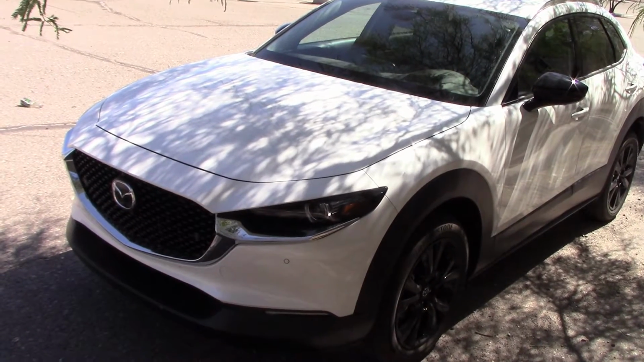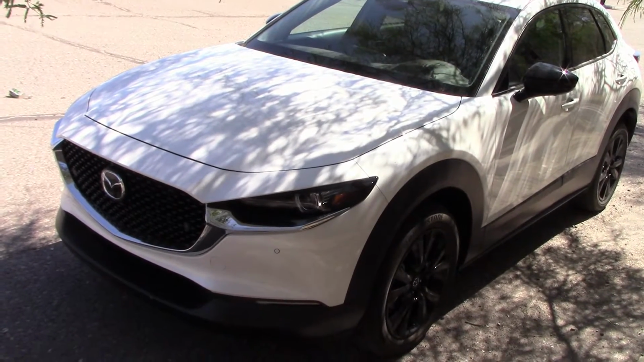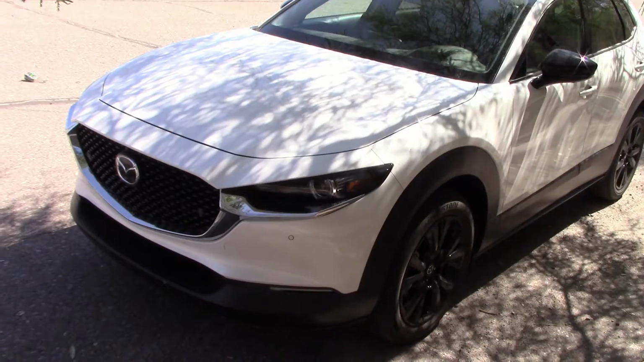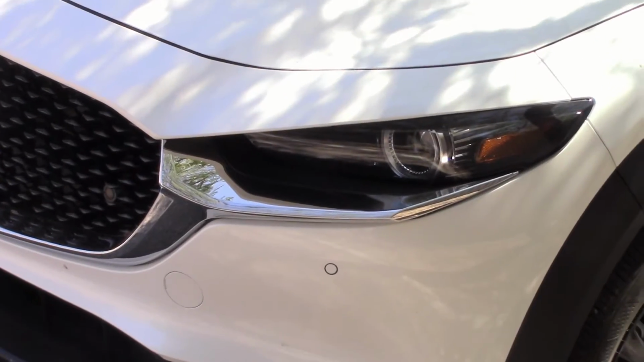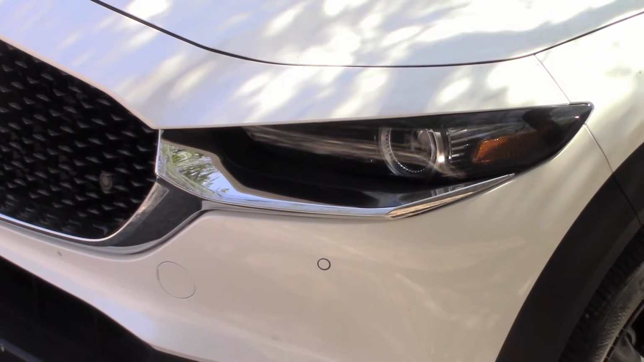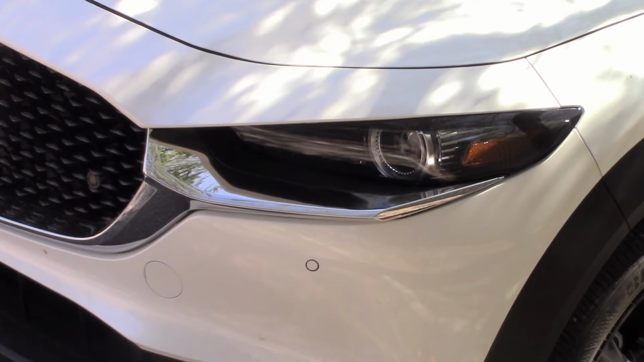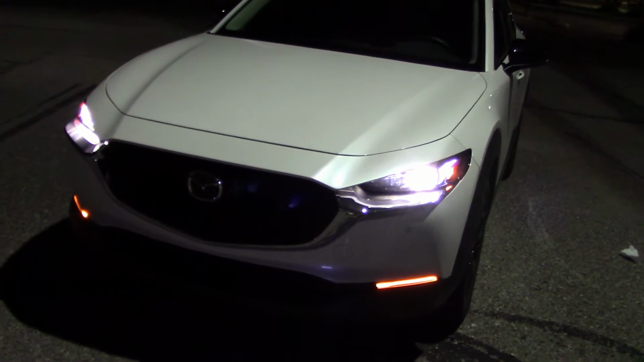Mazda sent us a CX-30 turbo SUV to drive. We did a full 1-week road test on this with all the fuel economy numbers in a separate YouTube video. Here we're just going to do a night drive and headlight test. If you want to see the other video, we have a link for that in this video. So let's take these out and see how they perform. It's dark enough. Let's check out these lights and see what they do.